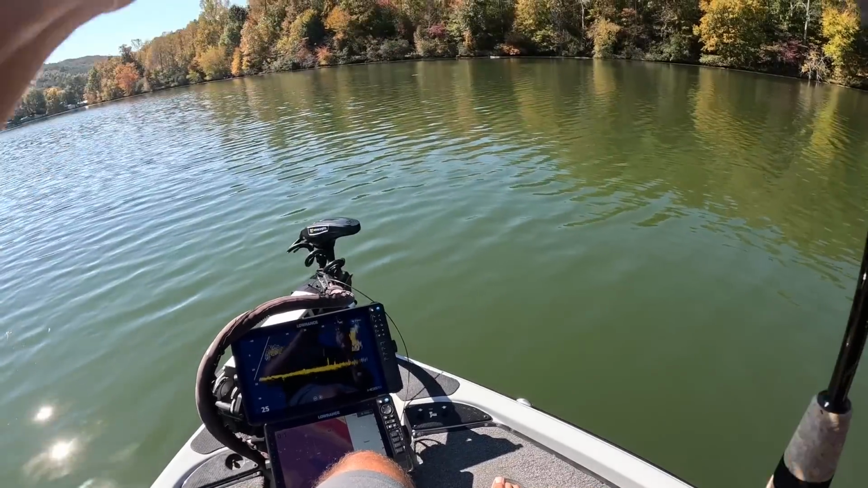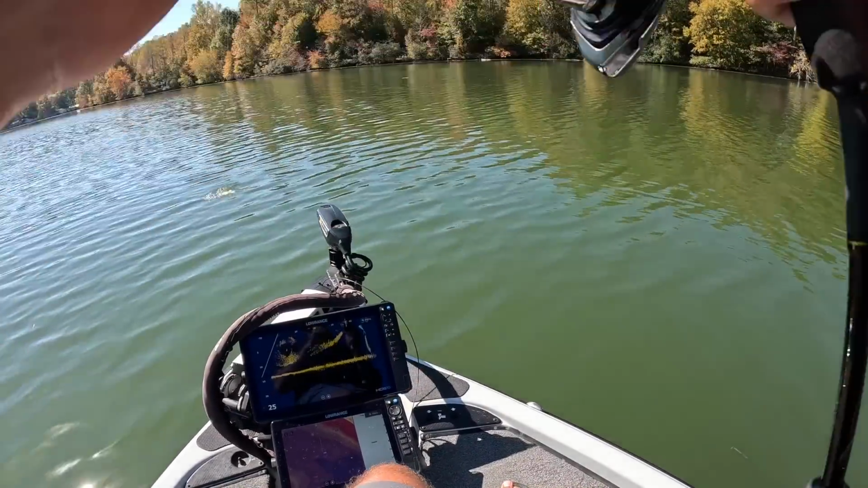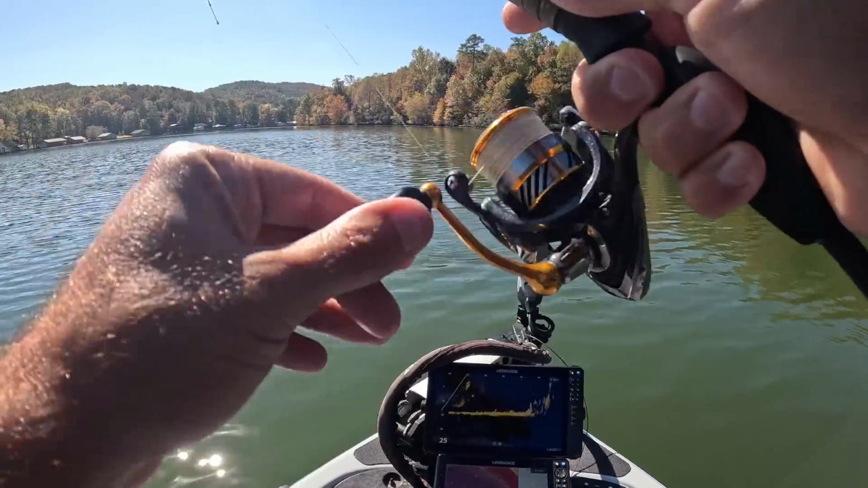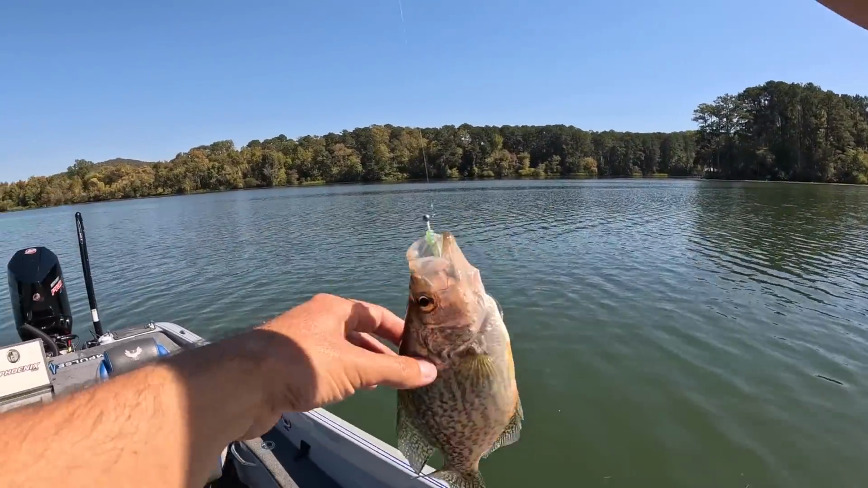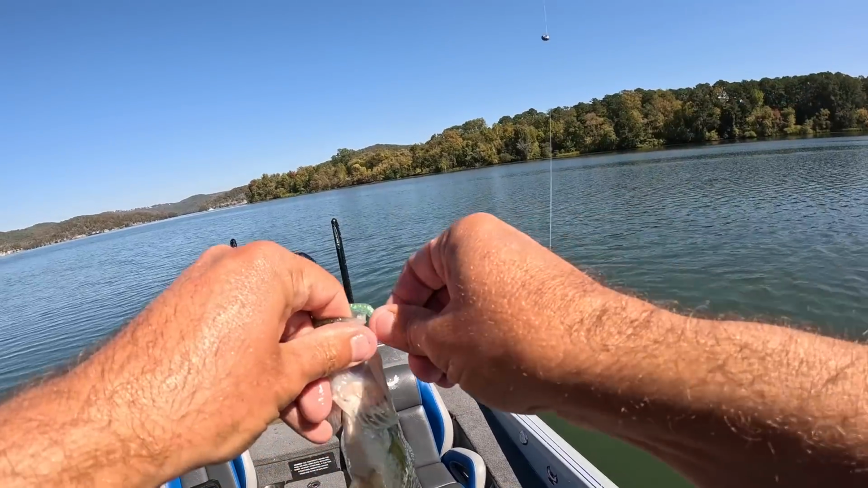There we go. Well, there's a pile of them in there. And we're gonna eat good. They ain't no giants, but I guarantee you they're gonna eat good.